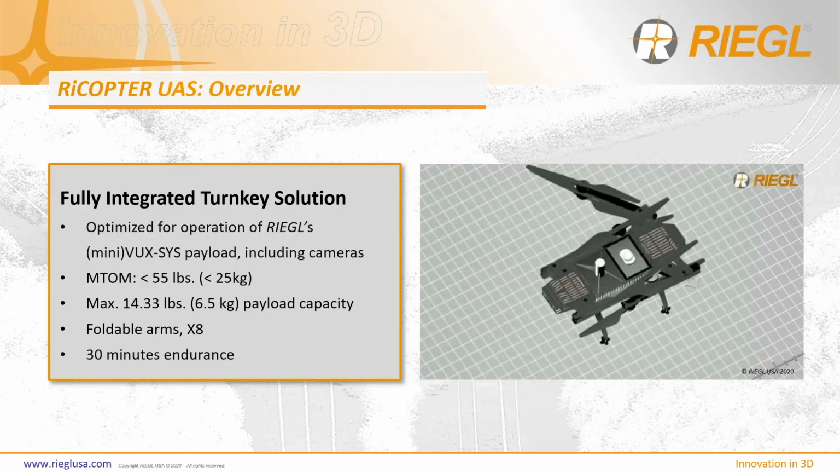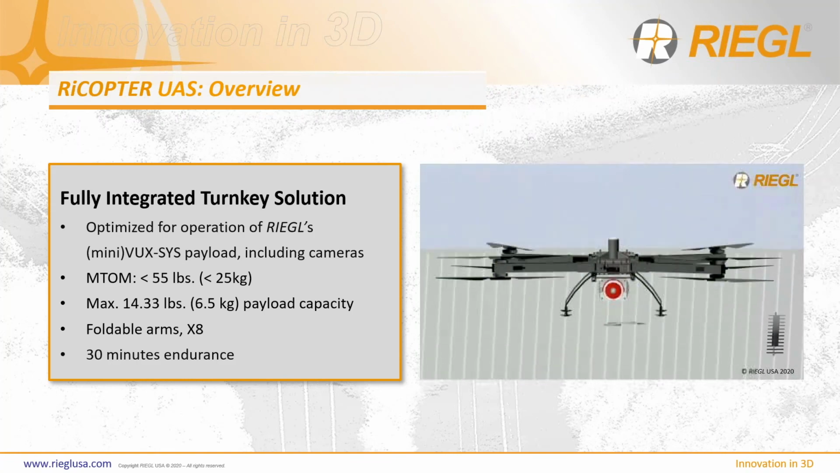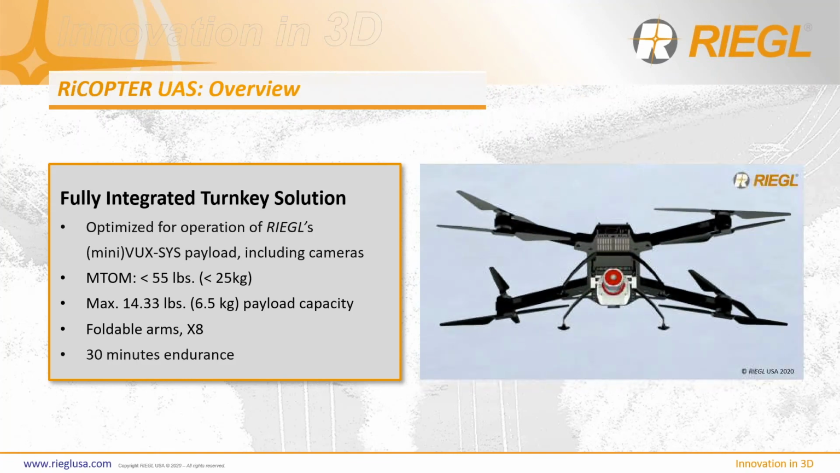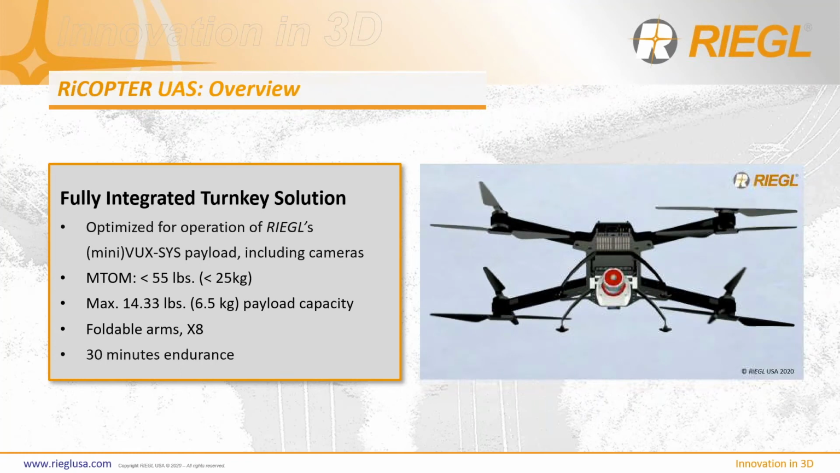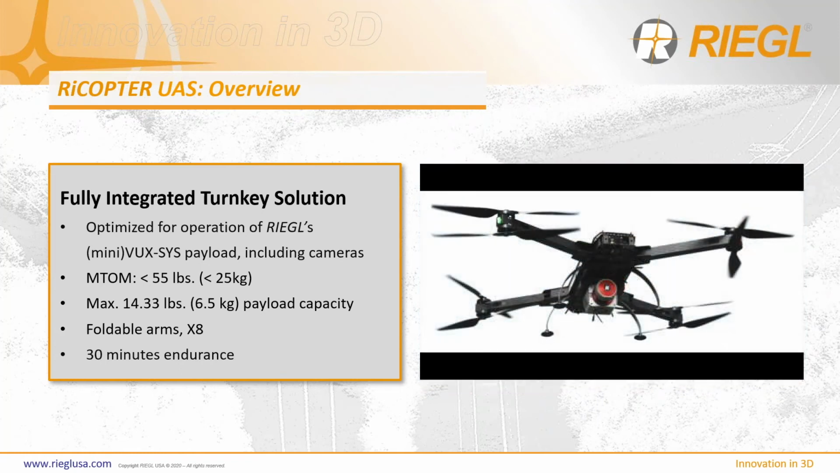After selecting your LiDAR payload, you of course need a UAV to mount it onto. And in that case, we offer the RIEGL RICOPTER UAS, which is our fully integrated turnkey solution, optimized for operating RIEGL's mini-VUX and VUX system payloads, which includes the co-mounted cameras, with a maximum takeoff mass of under 55 pounds or under 25 kilos. This offers a max payload lift capacity of 6.5 kilos, and it is a fully redundant